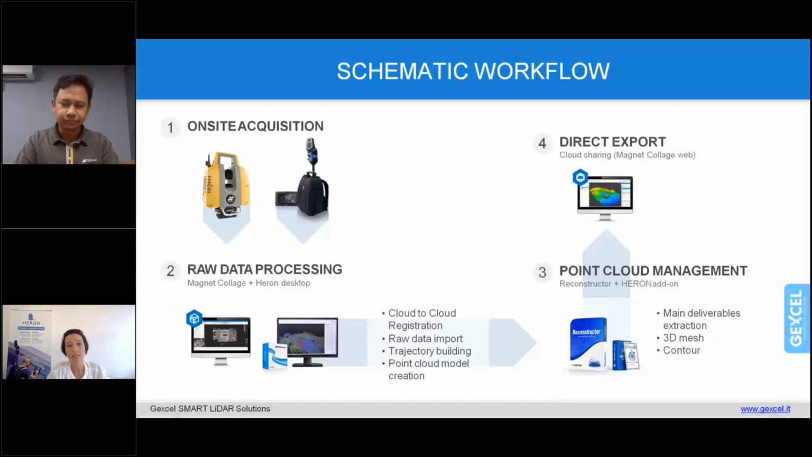I will let you explain a little bit more about the workflow that you have used from the site up to the export of the deliverables. Okay, thank you, Georgia. So this is the schematic workflow that we have used for this scanning.